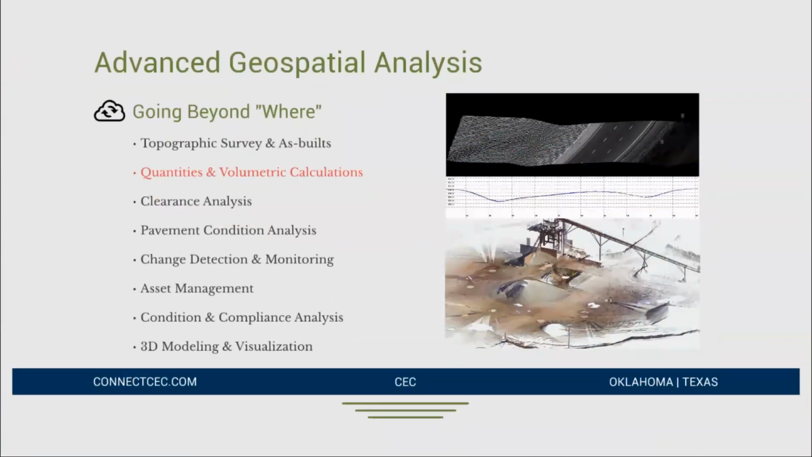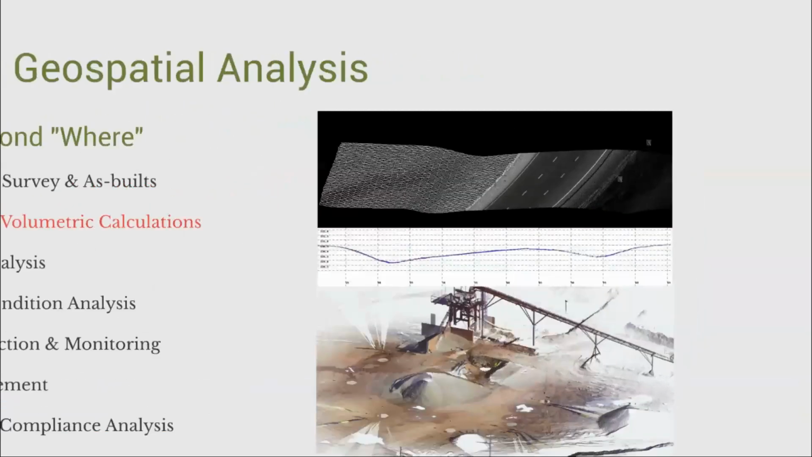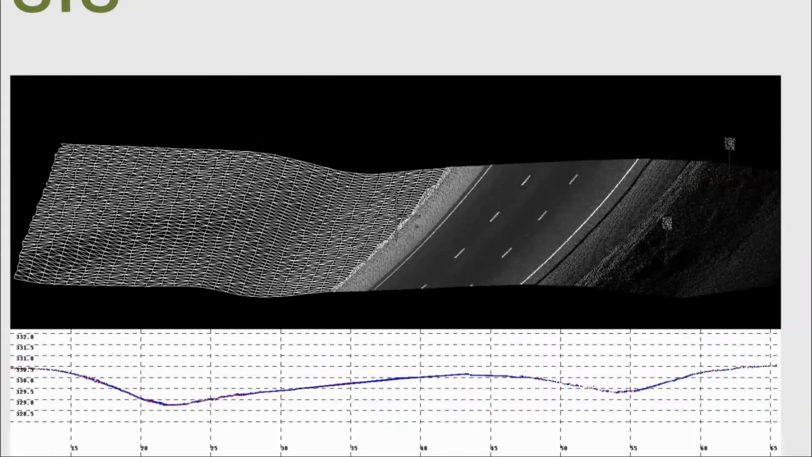The next thing is quantities and volumes. Again, we talked about being able to generate a very detailed surface model using LiDAR. I've done a little bit of movie magic here in the top screenshot, with the right half showing an isometric view of the point cloud, and the left half showing the surface model that we generated from it. Many times in construction or design projects, quantities are very important. Believe it or not, dirt is very expensive. And as dirt gets moved around, you have to quantify that.